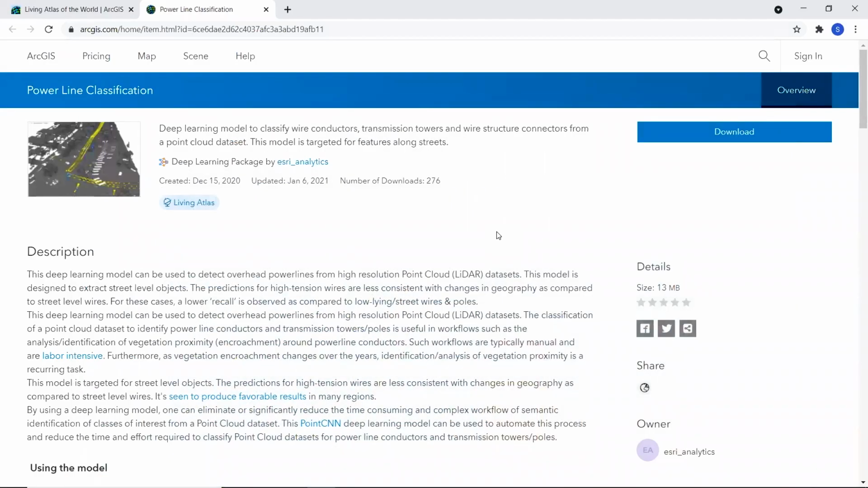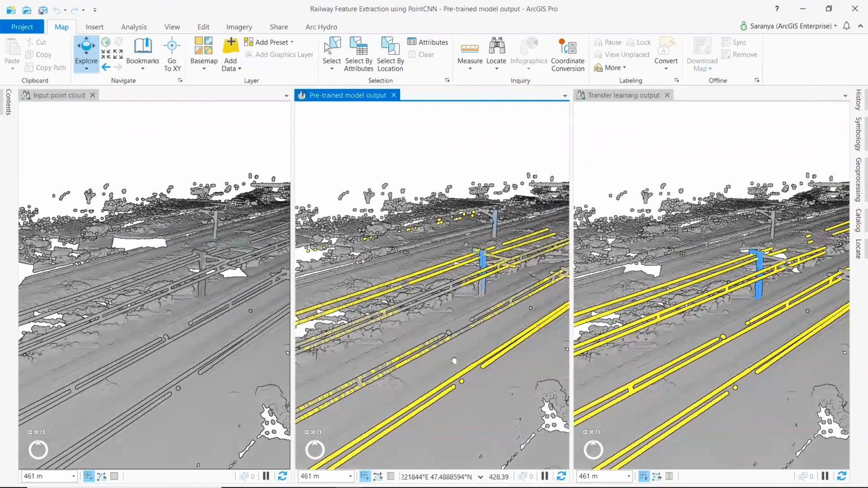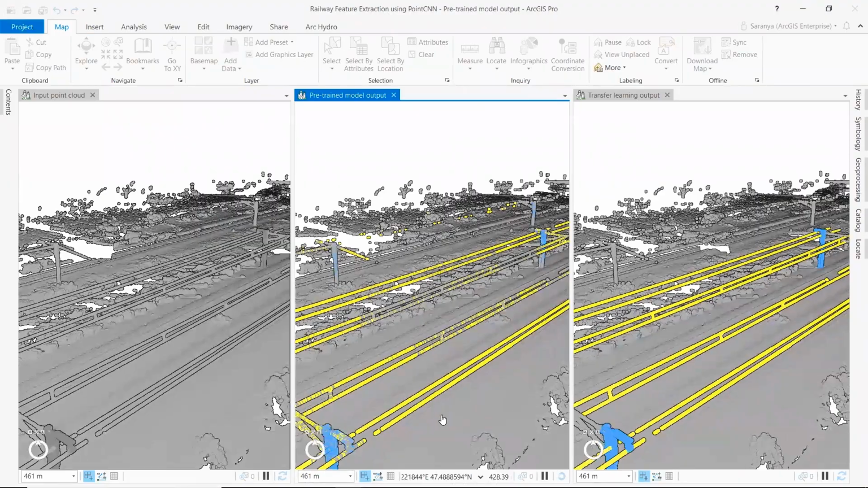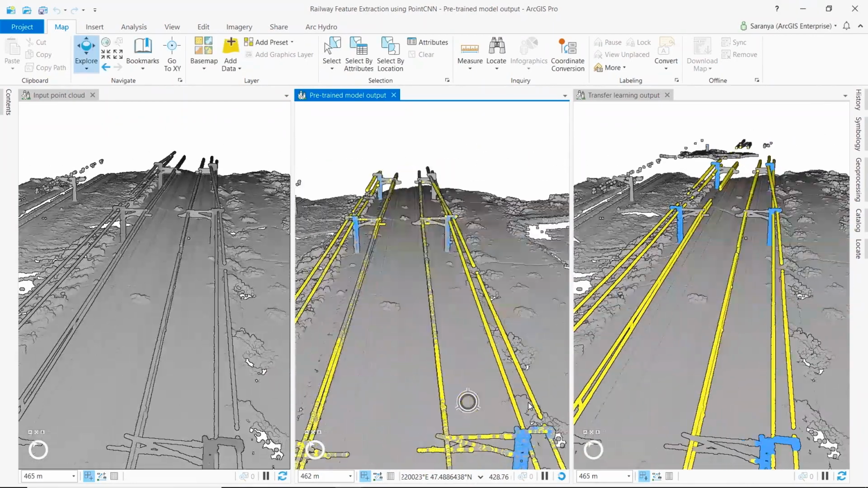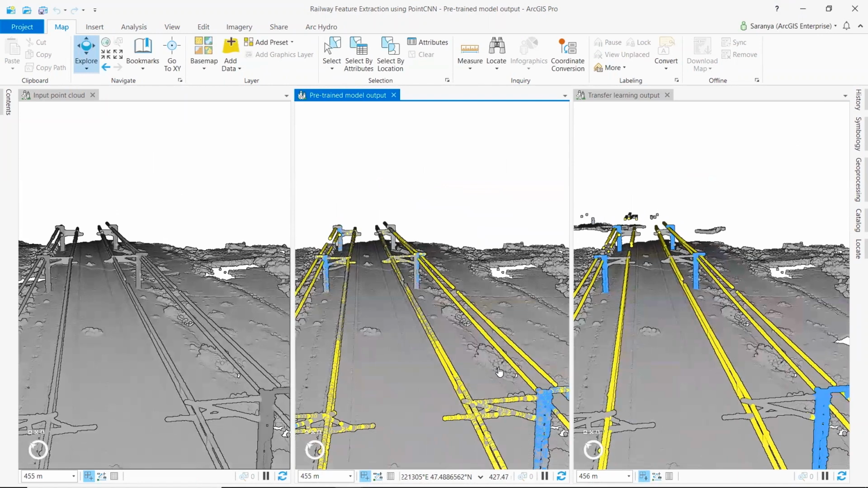We started our workflow with the power line classification model, which is a pre-trained model available on Living Atlas. We chose this model as it was capable of classifying two of our objects of interest, power lines and poles. To the left, we have the input data, and in the center, we have the output from the power line classification model. Even though this model was trained on electric wires and poles, it gave good results on railway asset data as well. But we needed much higher accuracy in our predicted output, as our goal is to extract extremely precise measurements of these complex objects.